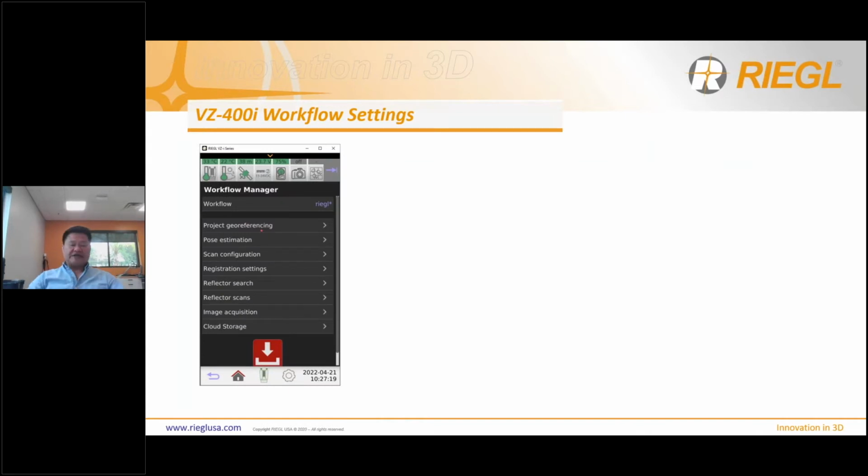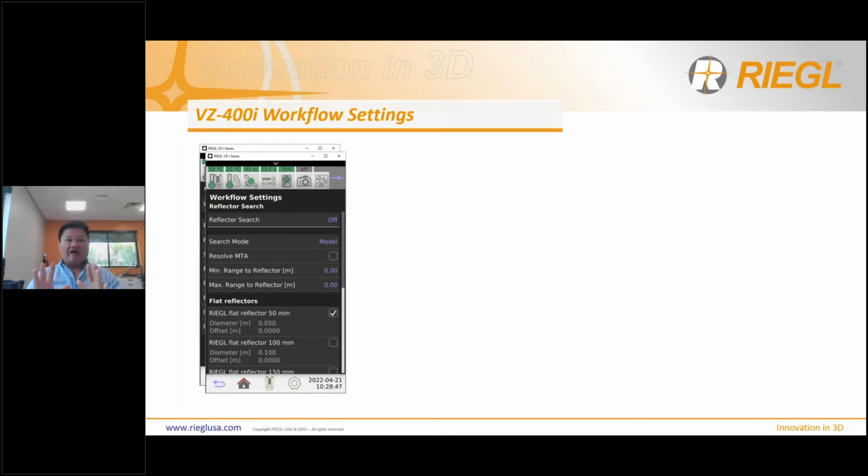Continuing on with our workflow settings, we have next the reflector search, right? I like to have this off because we don't need a target on every scan position, right? If you have this on, it's going to take time to search the scene, or search the data rather, for reflective targets. And if you don't need it, you don't need to use it. You do it afterwards, right? So as you're scanning, that's when you do it, when you need it, right?